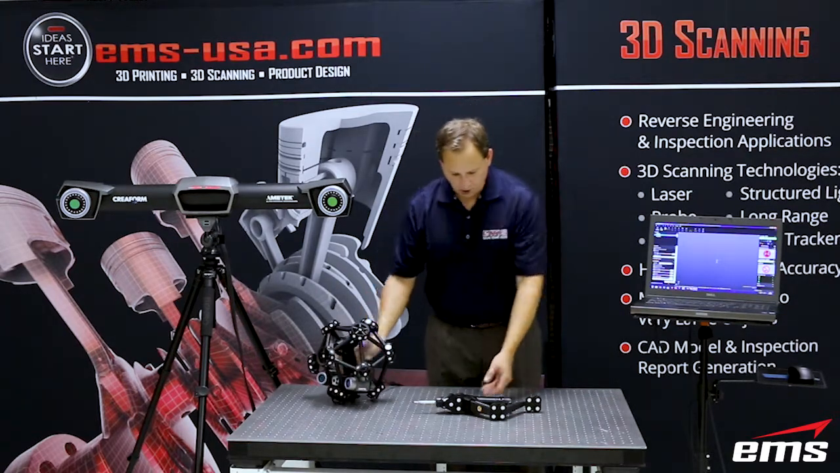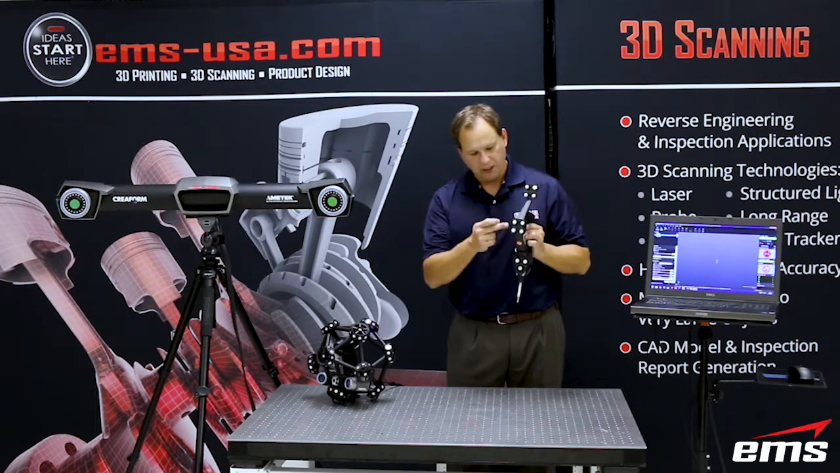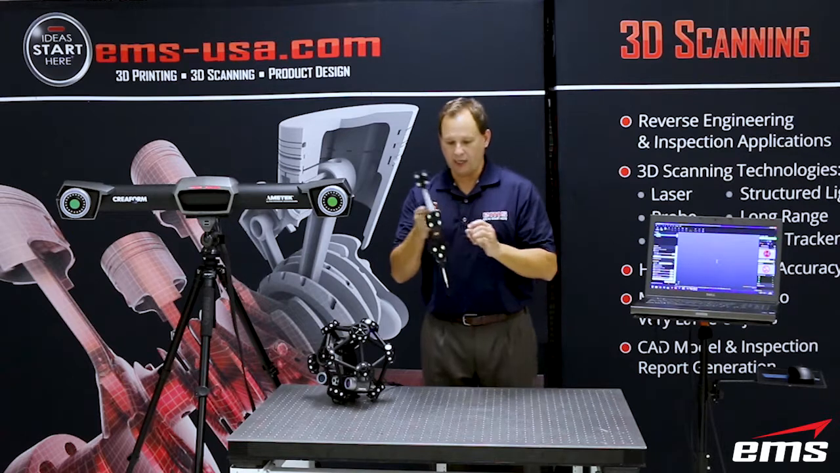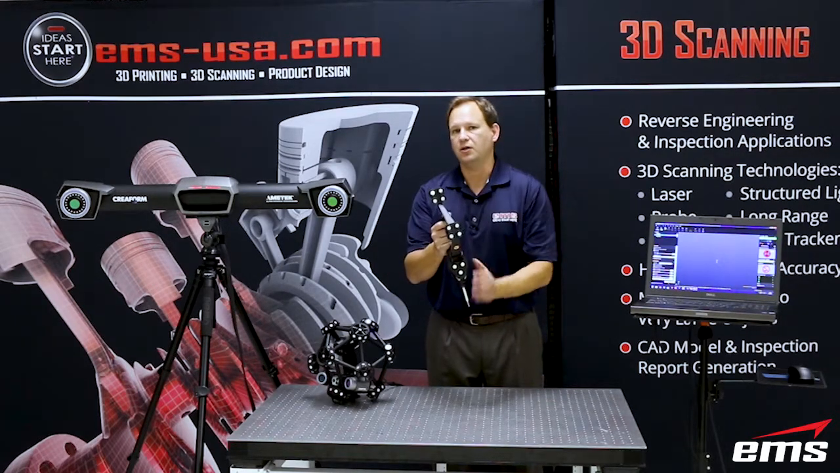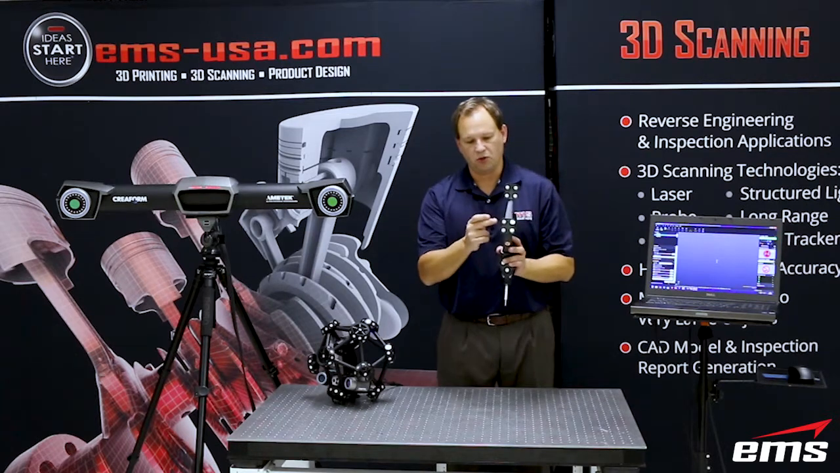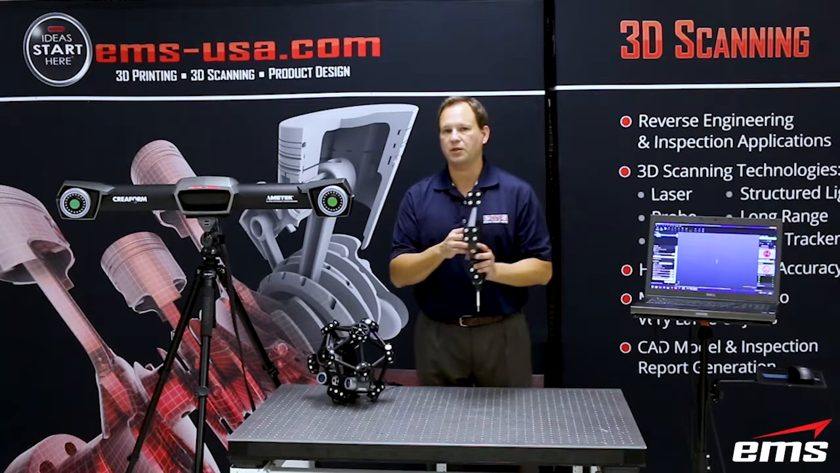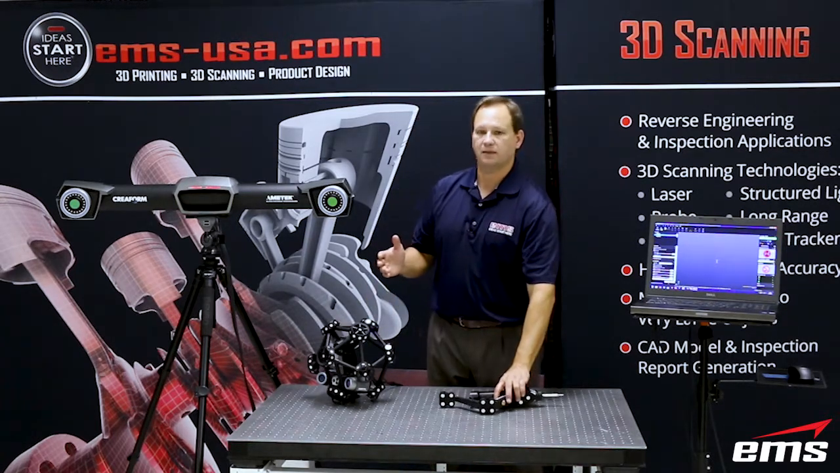Okay, and for the probing system, it's similar, and you can see again there's a series of targets that it's looking for. So as long as you're moving along to your part, which we're going to have here in a minute, and you're probing points, as long as it can see these sets of targets, it can record, in this case, a point, or with the laser scanner we're going to actually be collecting lots of points.